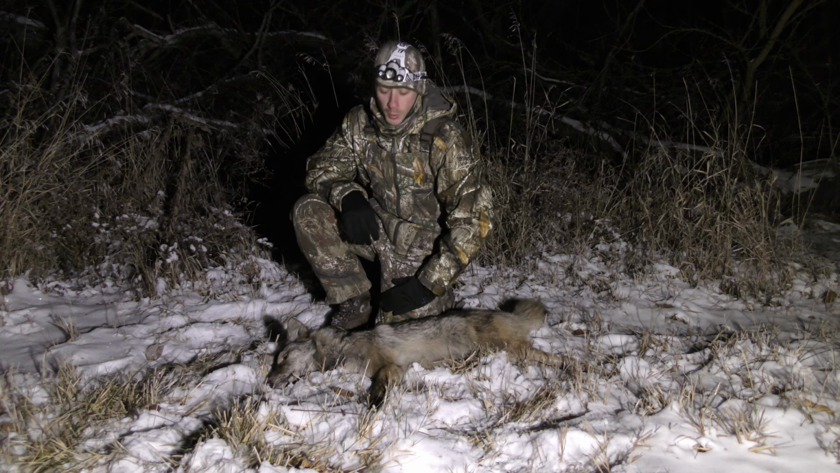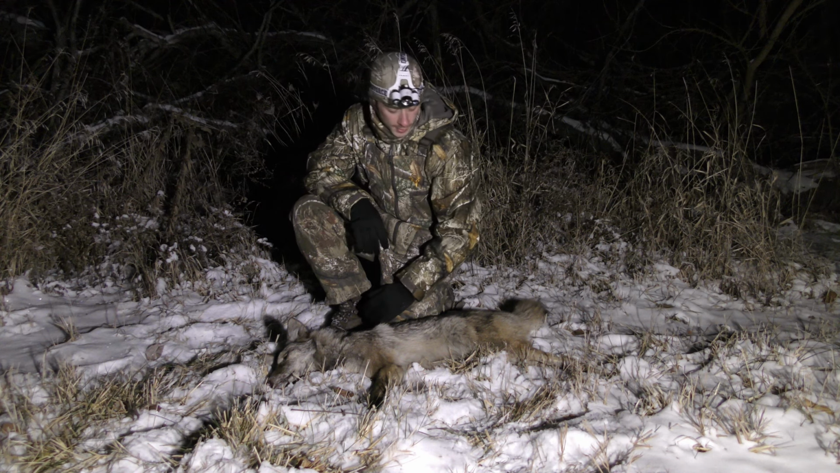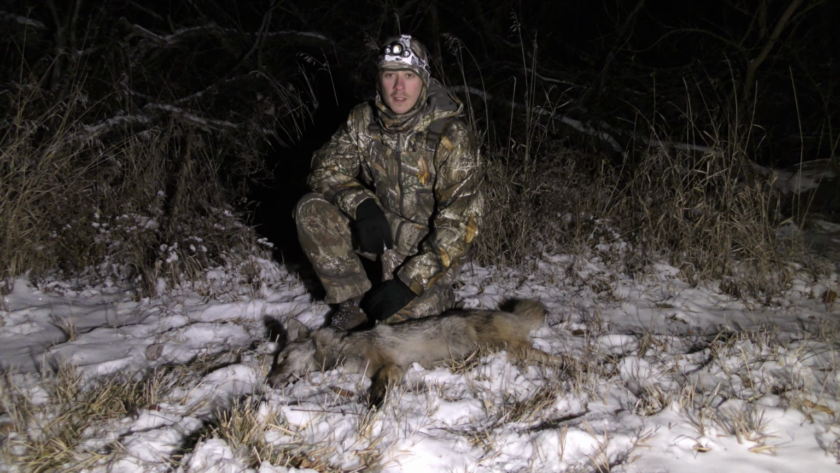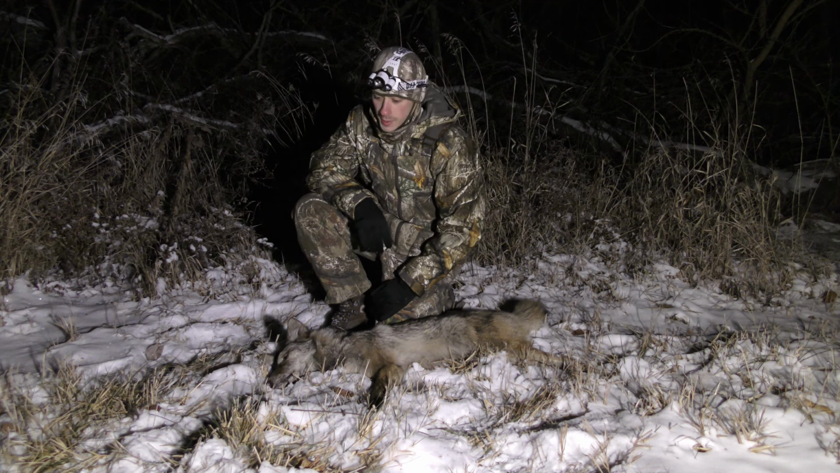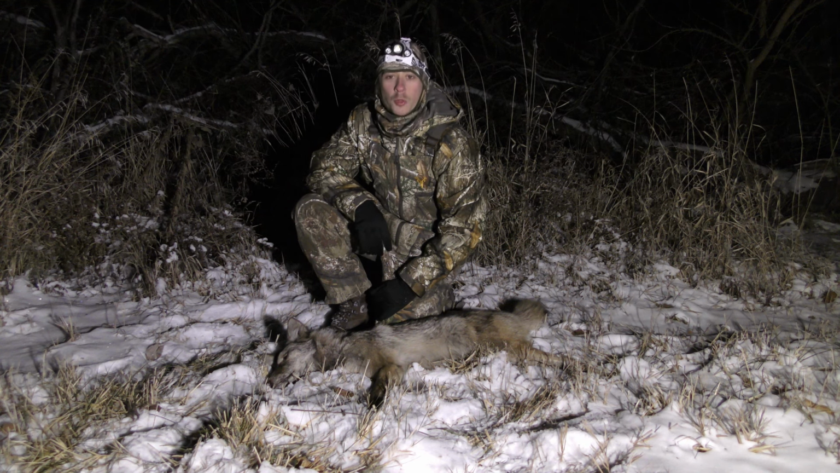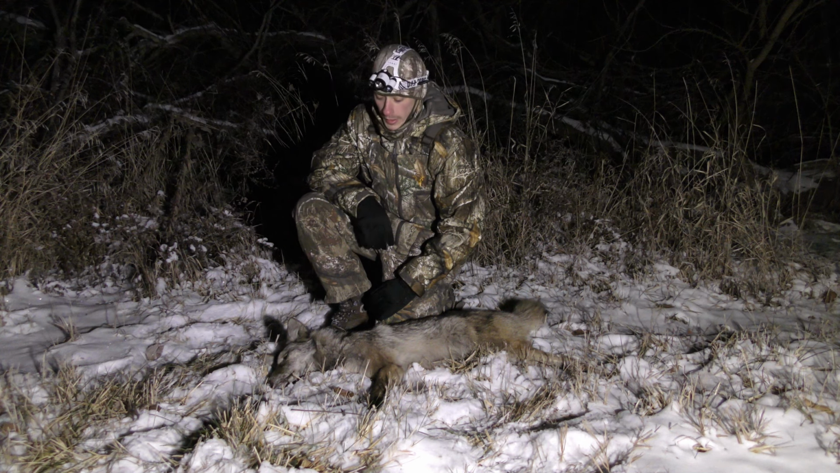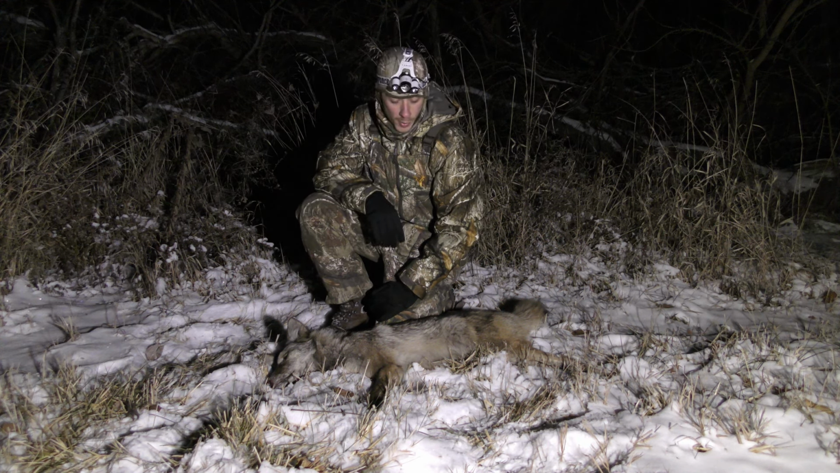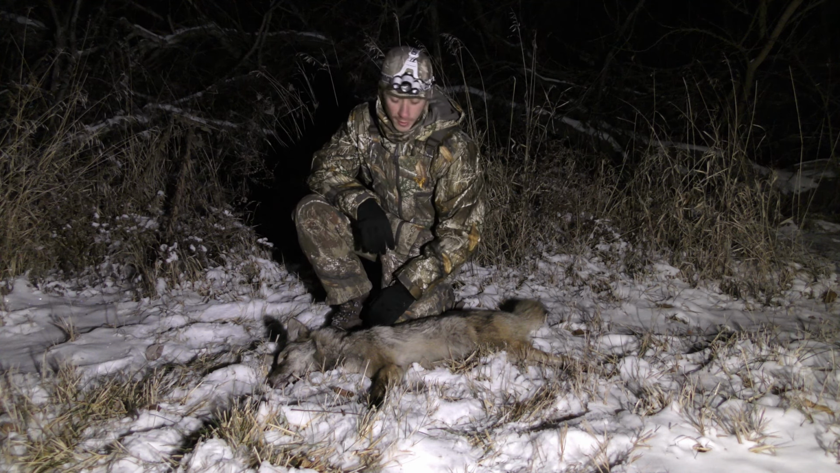As you saw in the film, there was a rabbit hopping around, minding its own business, and this female comes out here, and you could tell it kind of wanted to go after it, but it didn't really seem too interested until probably 20 minutes into the hunt it snuck up and got real close to it. Looked like it even took a smack at it, but little rabbit got away and lived to see another day. Unfortunately for this thing here, it did not.